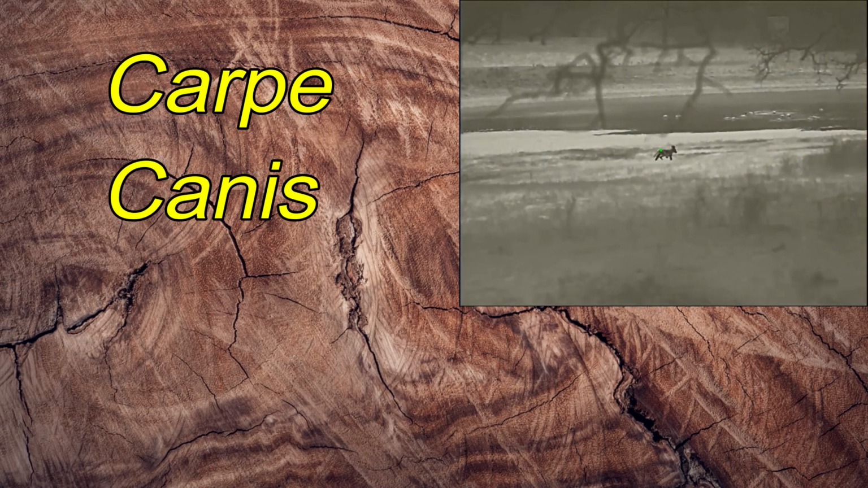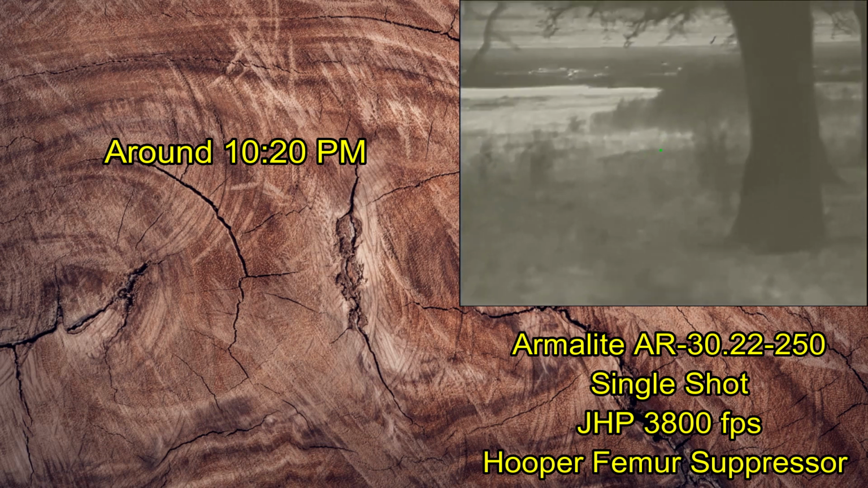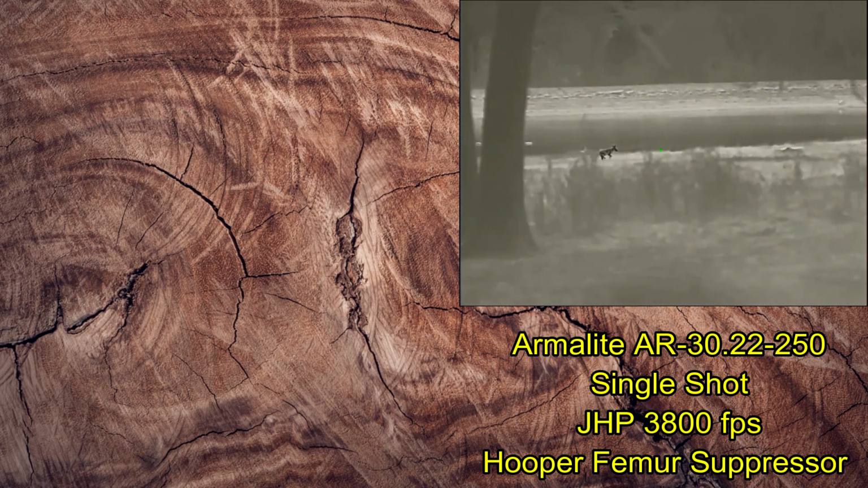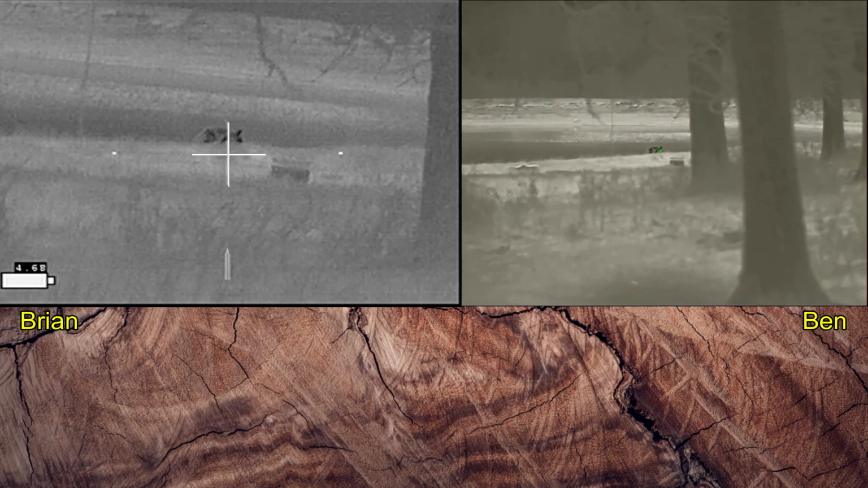Ben spotted this three-legged coyote, and we decided to go after it. He's going to be using his Armalite AR-30 22-250 rifle. It's a single shot. And I'm going to be backing him up. As it turns out, this wasn't necessary.